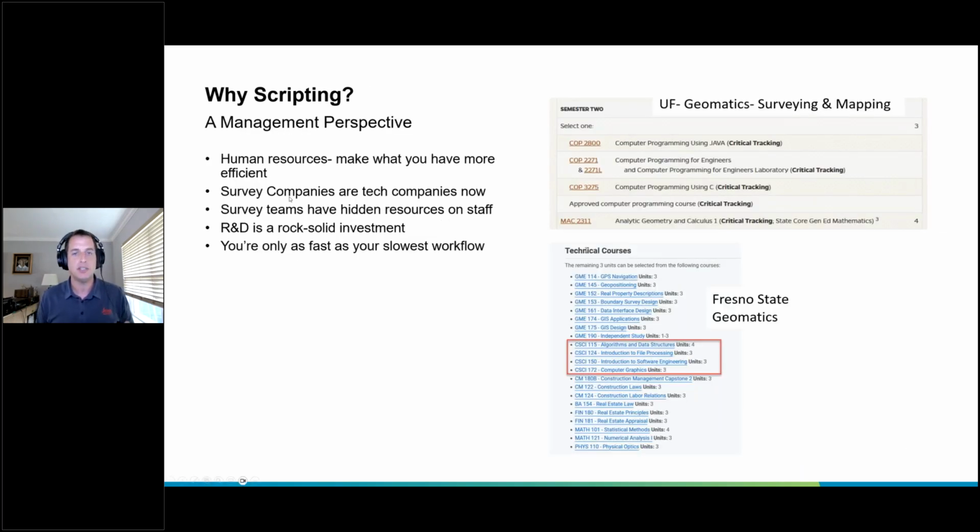And then from a management perspective, if we have any managers on the phone, you say, well, why would I put some time into this? I'm pulling a productive employee into some R&D. Well, if you're hiring recent graduates, I can tell you most everybody studied some kind of GIS, or they've touched programming in some way. So you've got these skills sitting on staff that you can use to make you more efficient.